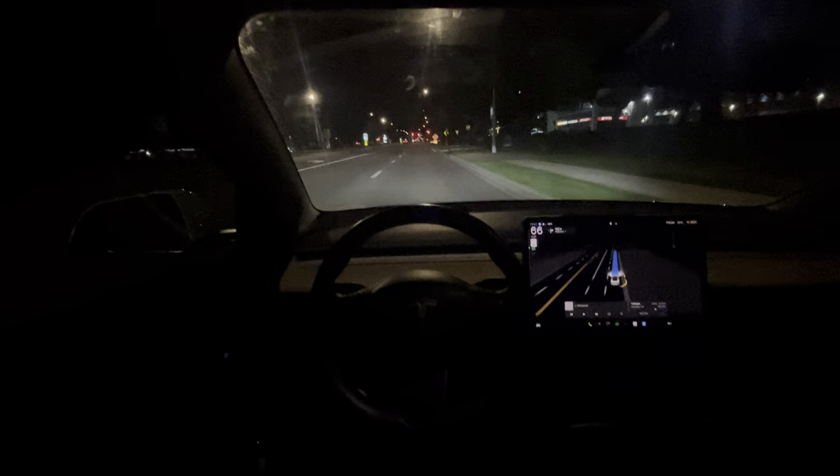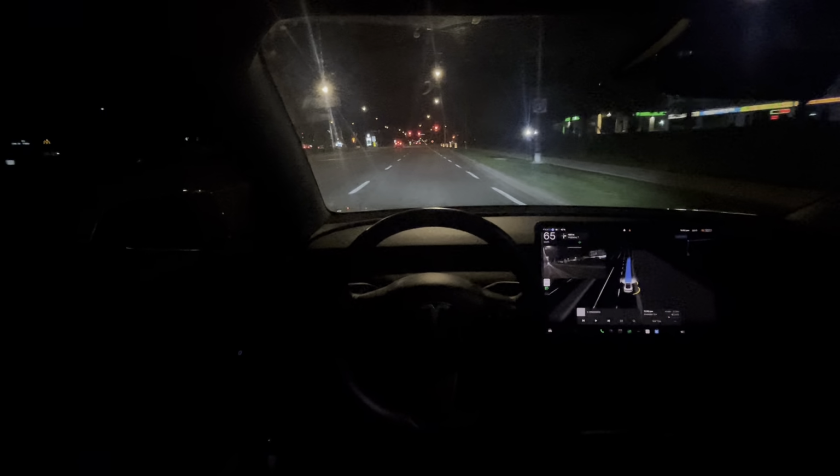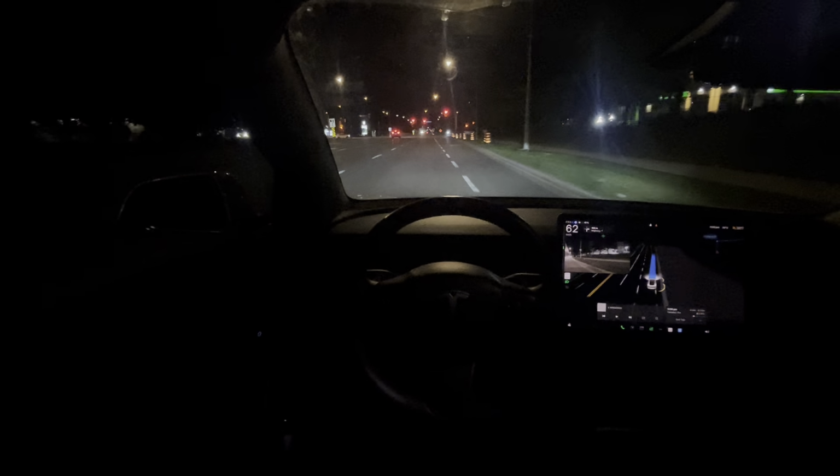But it accelerates smoothly, and now we're gonna be turning right here, so it turns on its signal and slows down just a little bit.